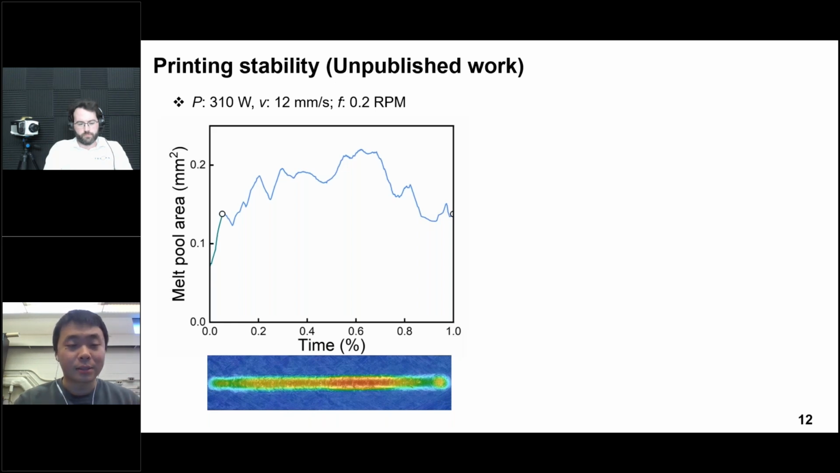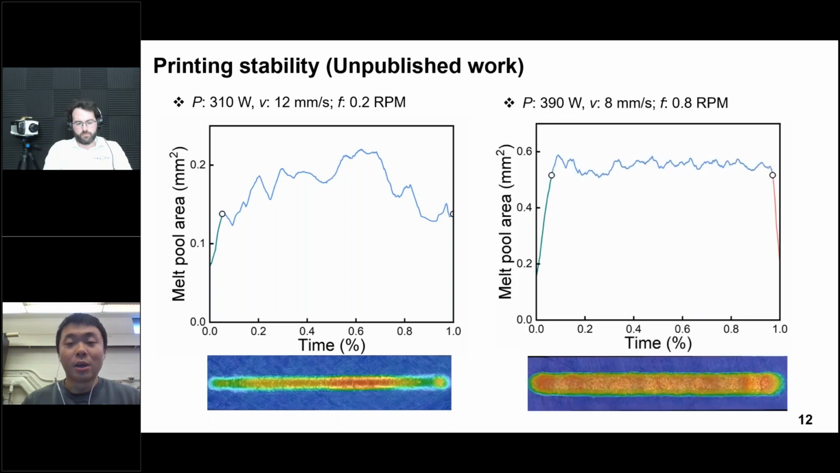As we can see, there is a correlation between the melting pool fluctuation and the melting track 3D geometry. We also compare this case to another case with more stable printing. We change the processing parameters to power equal to 390 watts, scan speed equal to 8 meters per second, and feeding rate equal to 0 RPM. Under these conditions, we can capture around 2,500 images of the melting pool during, I think, 1.25 seconds of printing.